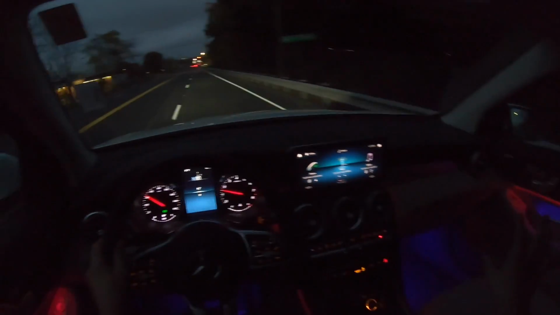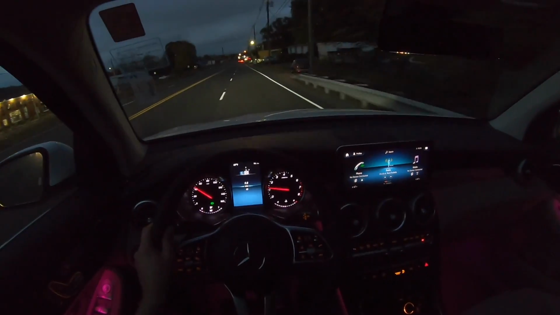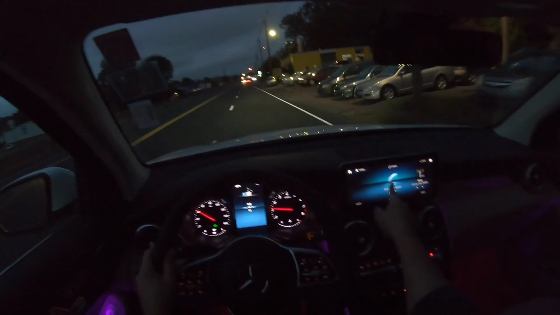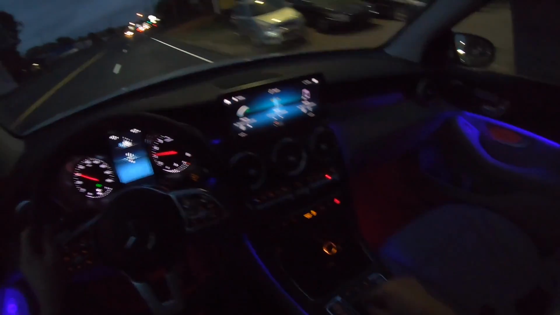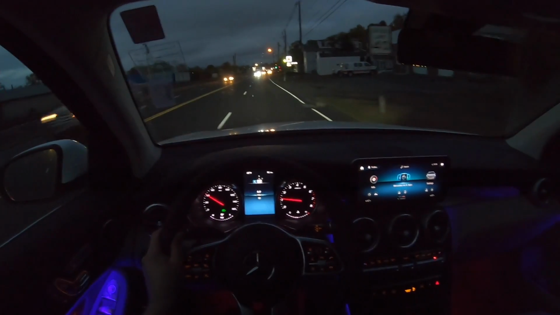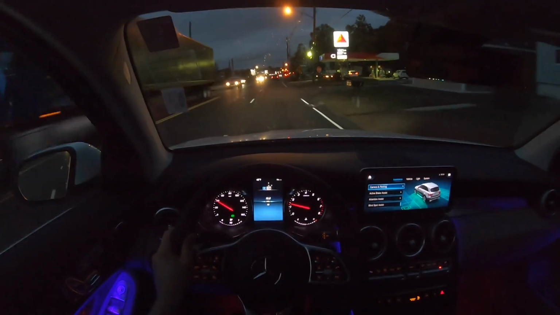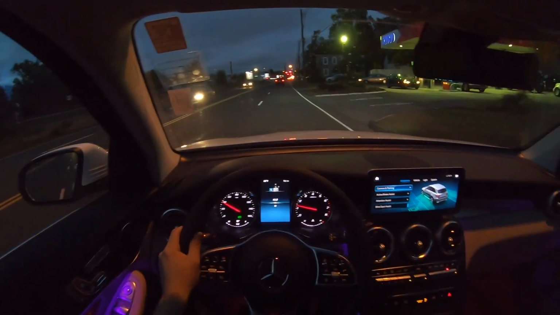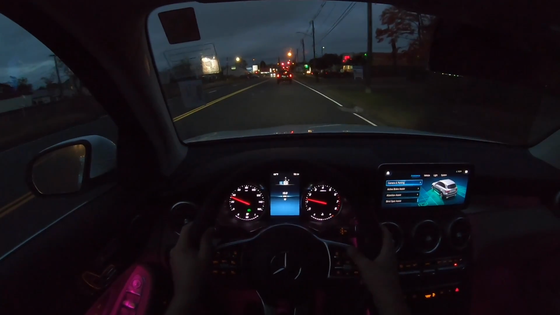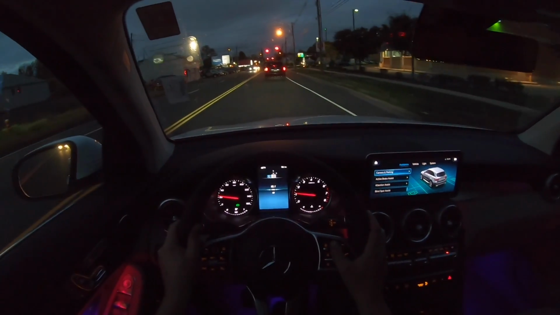but it is on the mix lights. You can control the screen. It's a 10.25-inch touchscreen. You can control it, of course, with your fingers, or you can control it with this pad right here. So that's really nice, super responsive. Go to the settings, and you can go to lights, and you can actually use the steering wheel buttons right here if it's easier that way. I think it's much easier that way.